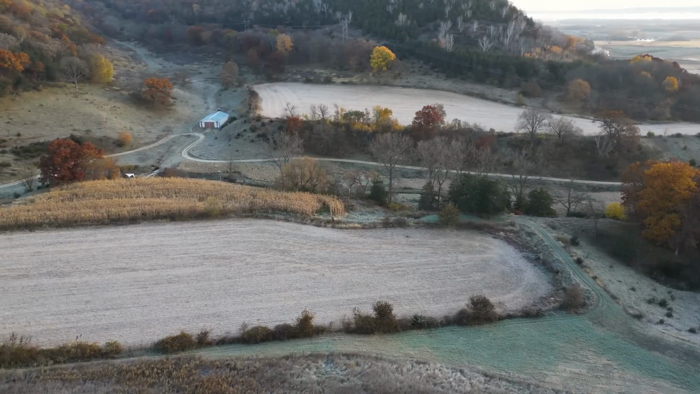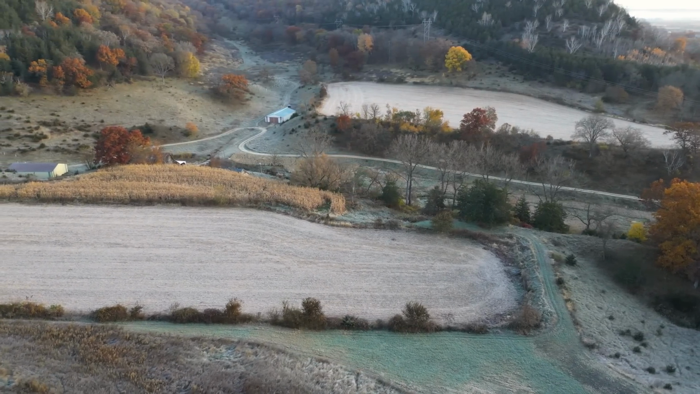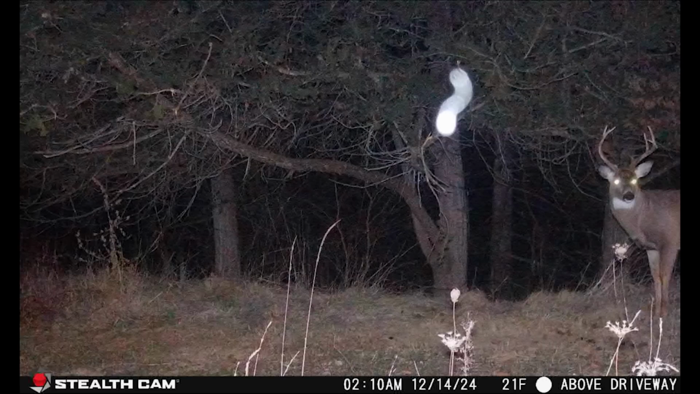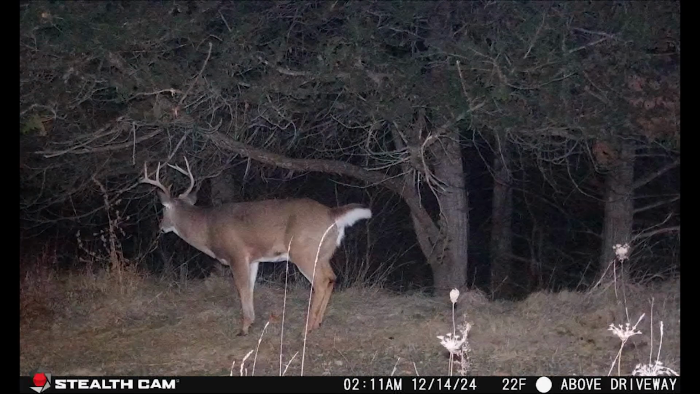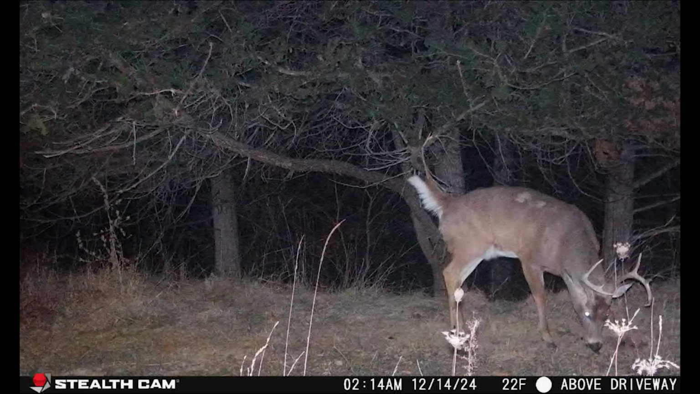This next camera is set up on a scrape. It's on the bench right above the driveway next to the buildings. Lots of activity here during the night. It's interesting that the bucks are still coming in there pretty consistently and checking that, but it's all 100% on this spot after dark. I didn't get any daylight photos there, even if I go back over the last 10 days.